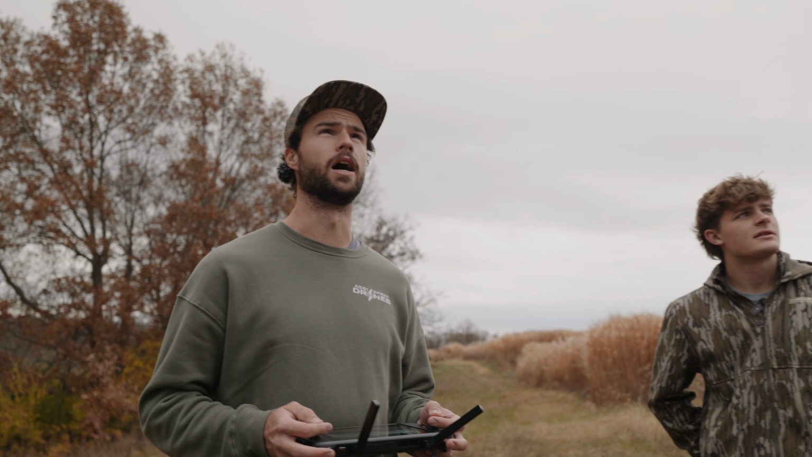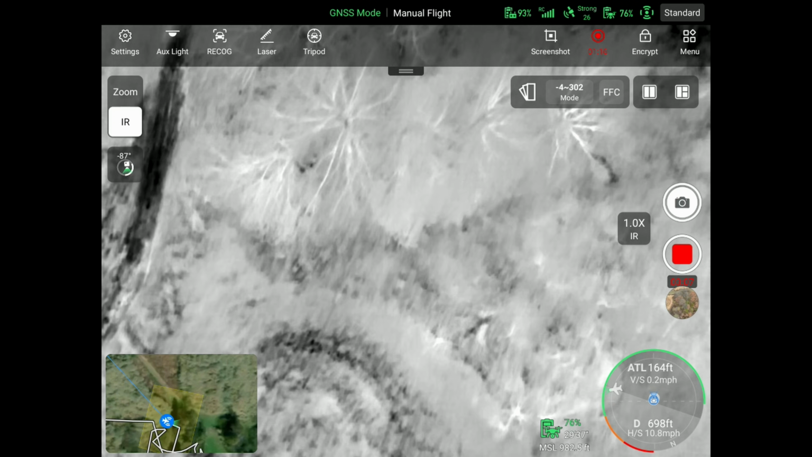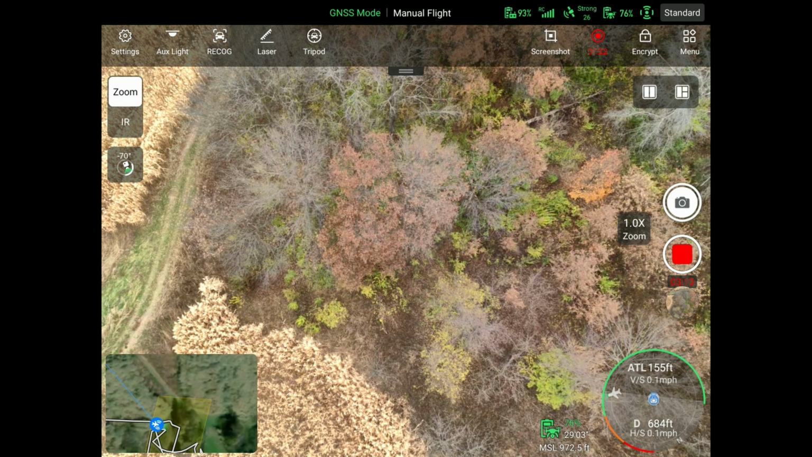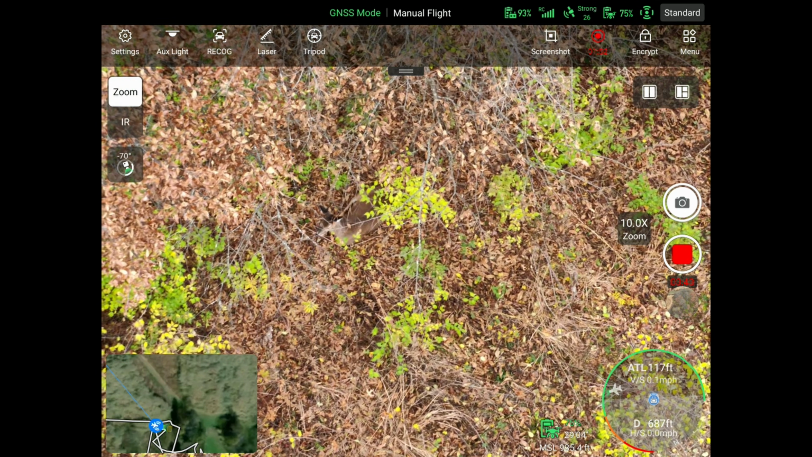All right, so we switched over to the EVO Max 4T. Again, this one has the same thermal camera, but it's paired with a 10 times optical zoom telephoto camera. So that should really help us get a closer look at targets when we see them. Okay, so we're back here where we left off. Let's try to identify what that one thermal signature was. So now we should be able to see the benefits of this zoom camera.